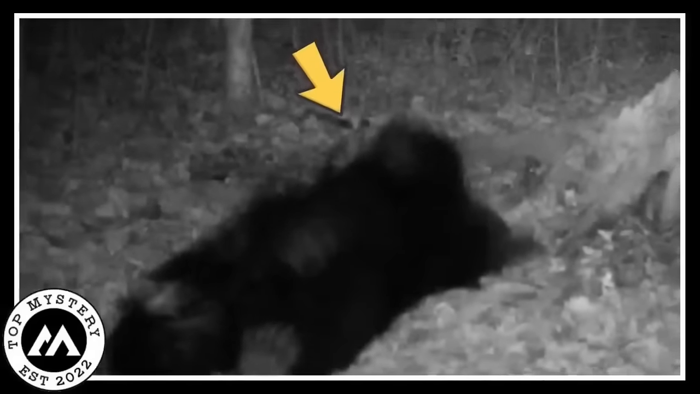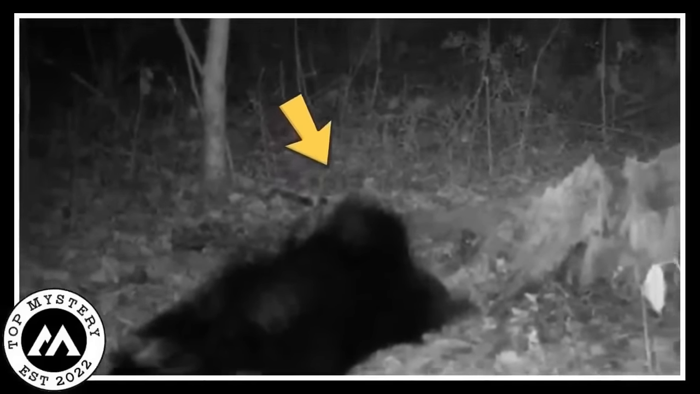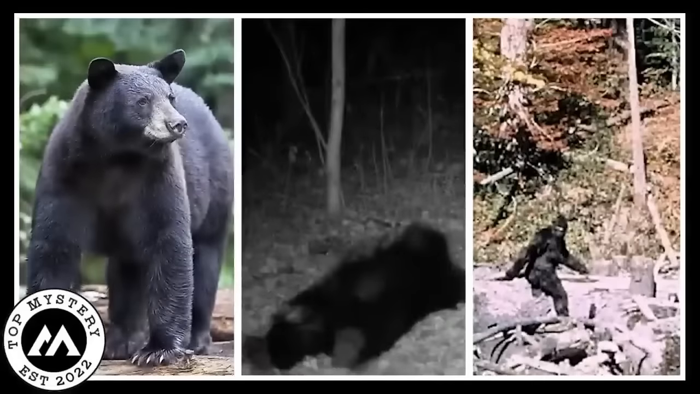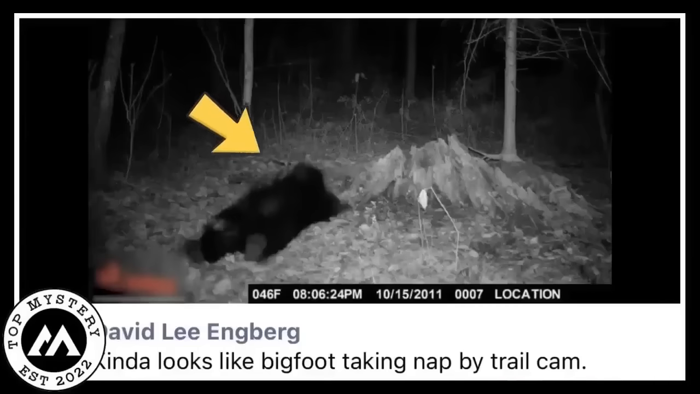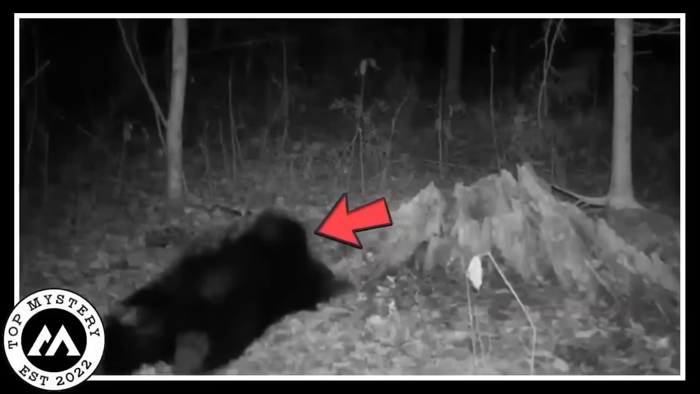The plot thickens. Now, here's the scoop, check out those paw prints. They are more bearish than Bigfootish, and if you zoom in, you can spot its noggin and snout. So, is it a bear just catching a snooze or the elusive Bigfoot catching 40 winks? It's a real head scratcher, and everyone's got a theory. David's photo turned into a little mystery tale, leaving us all playing detective. What is your take on it? A bear's doze or Bigfoot's secret nap spot? The internet is buzzing with ideas.